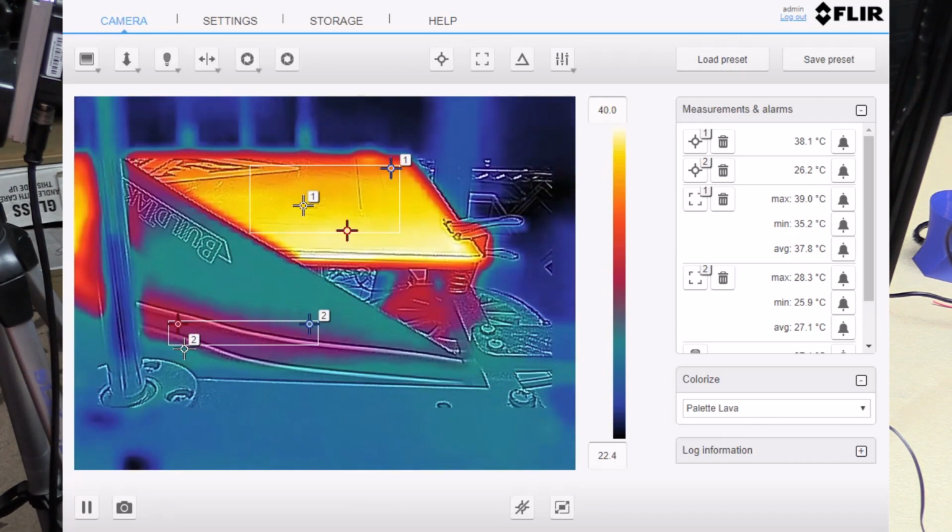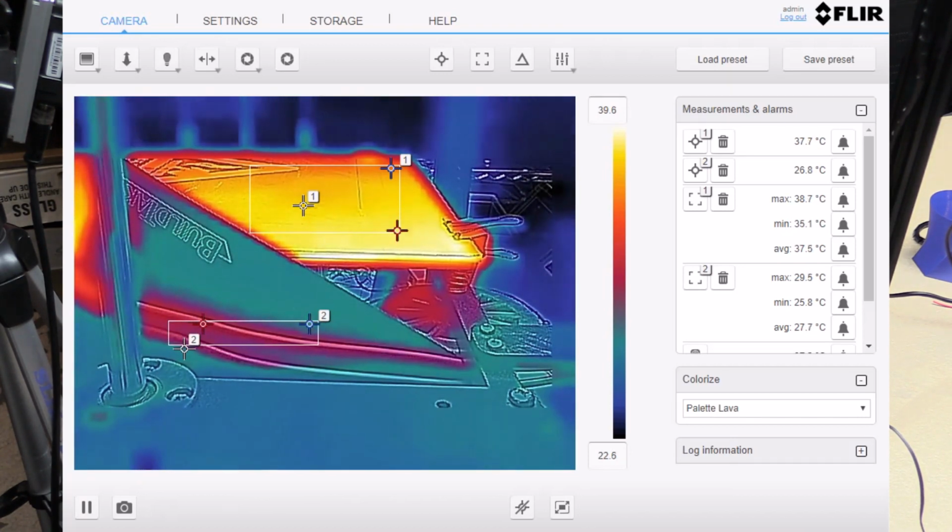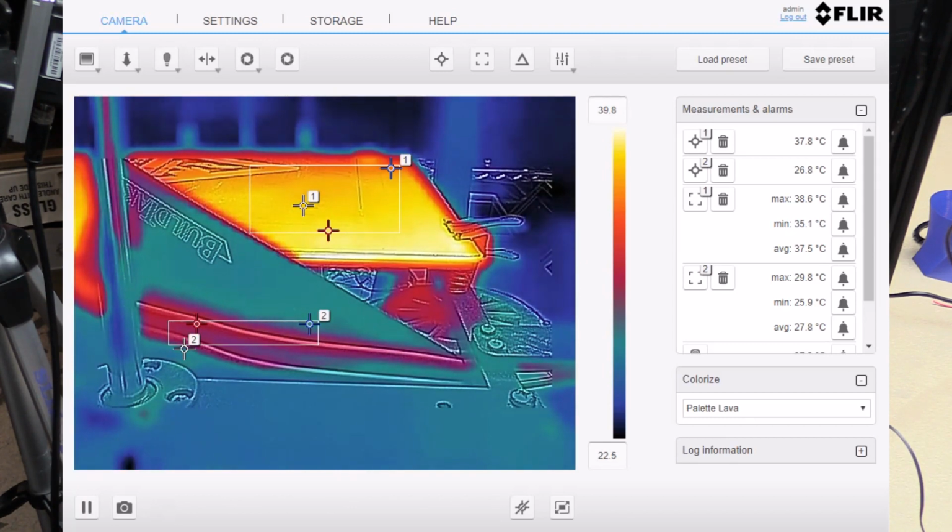Now I'm going to do the same thing. I'm going to tell it to heat ABS, so it's going to try and get to 110. You can see from the thermal image it's not cooled down from before, which is fine. That means things will be a little quicker. And I'm going to tell it again to do the exact same thing. Preheat ABS, and just for the bed. So I'm going to go now.